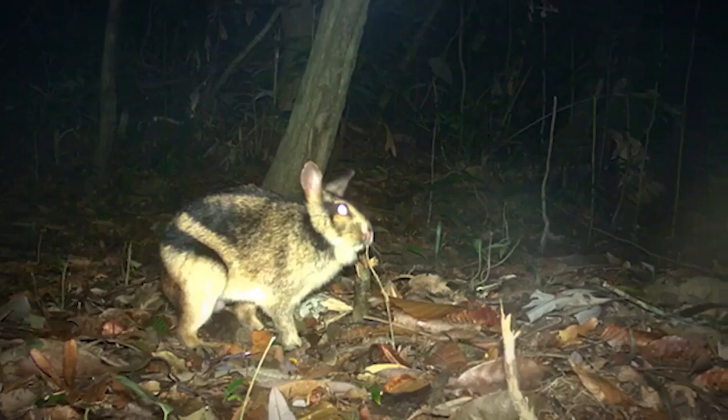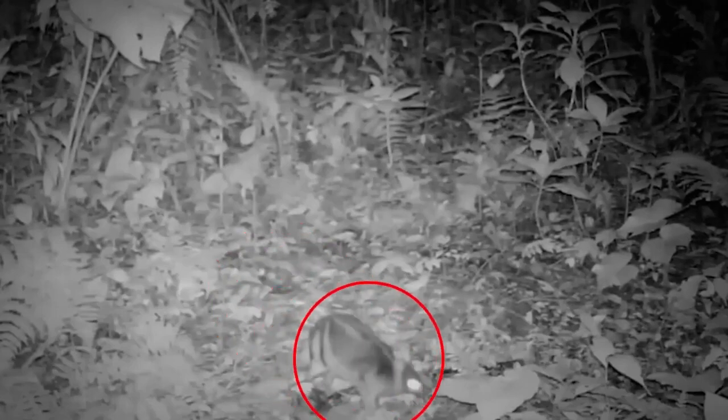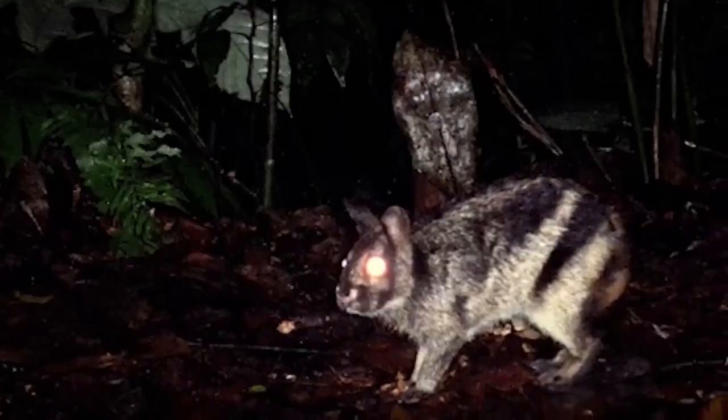The elusive striped rabbit. Ever heard of the Sumatran striped rabbit? No worries if not, because this cutie is a true master of hide-and-seek. This rare rabbit is so weird that it's only been spotted on camera a handful of times. Talk about being camera shy.